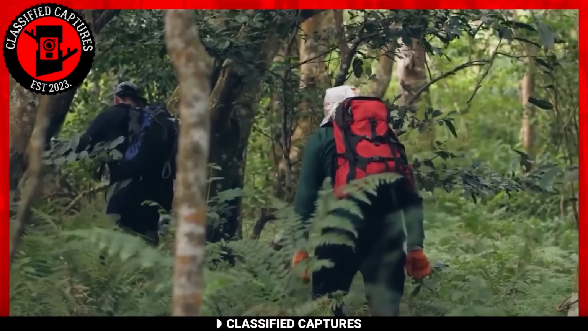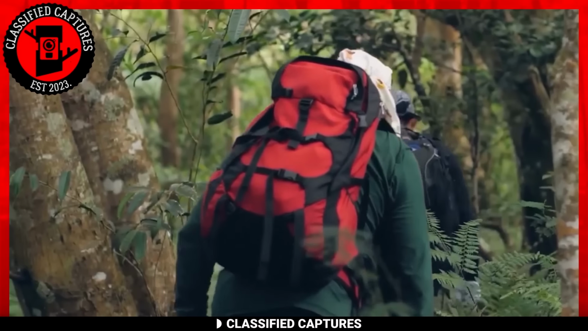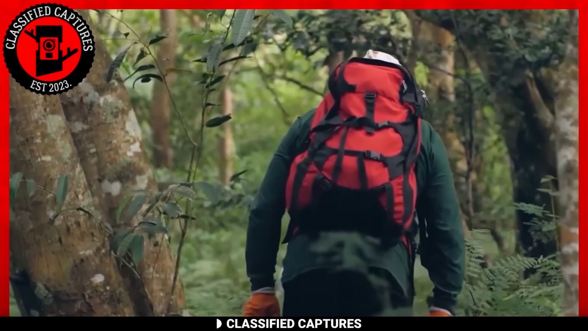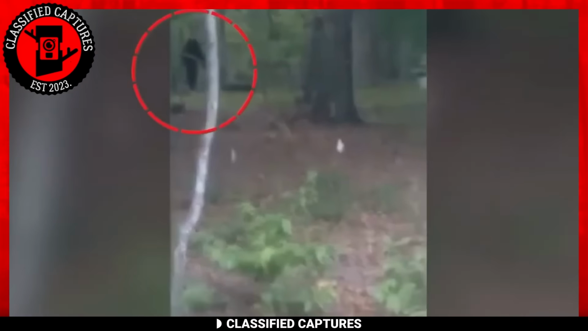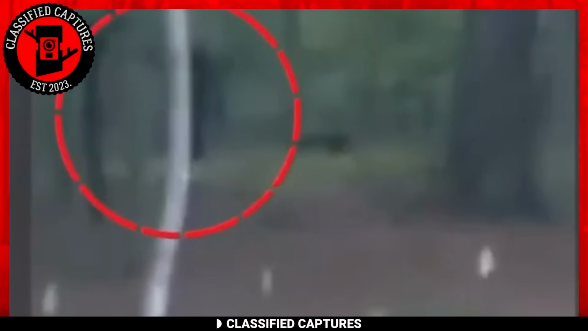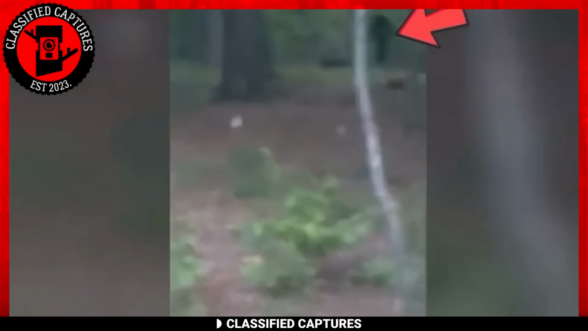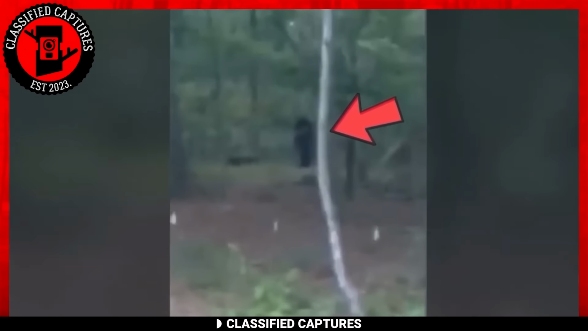These two students took a study trip into the woods, but I guess their curiosity to learn more gave them more than they bargained for. While hiking through the woods, they spotted what they thought to be a wild animal from afar, a bear or a wolf. But as the creature rose from the ground, it stood almost human-like and looked nothing like a bear.